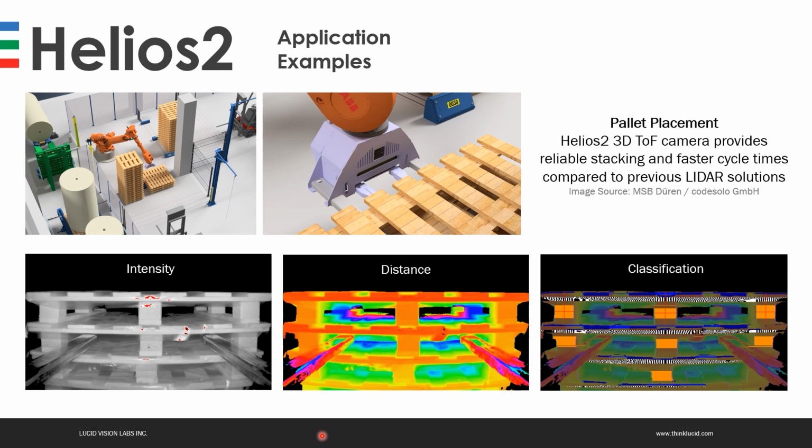So this customer leveraged one of the unique capabilities of time-of-flight technology. In addition to providing a depth map or point clouds, combining it with a standard black and white image, an intensity image, which is the near-infrared image captured by the depth sensor.